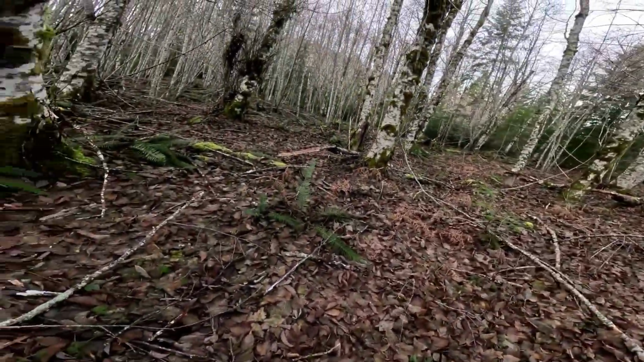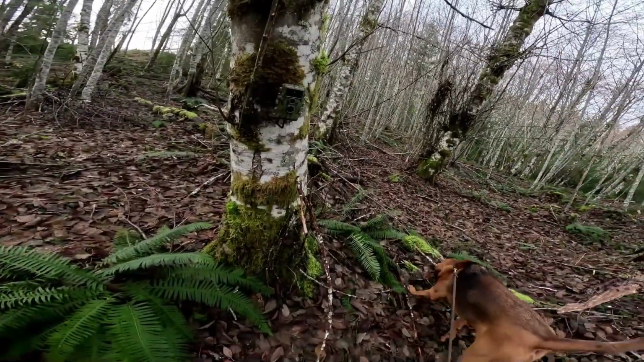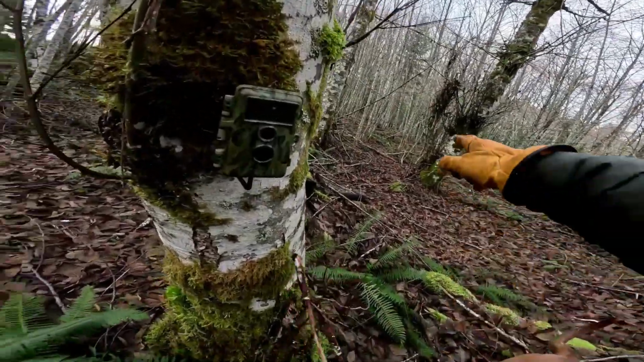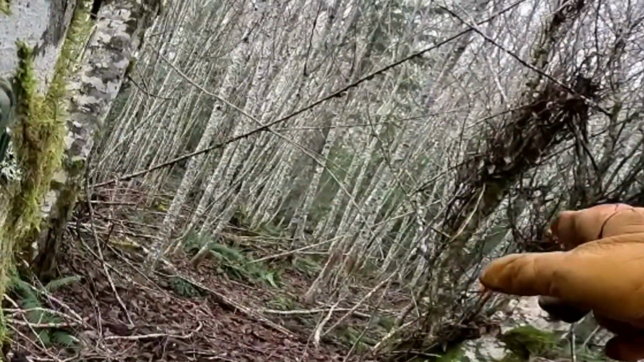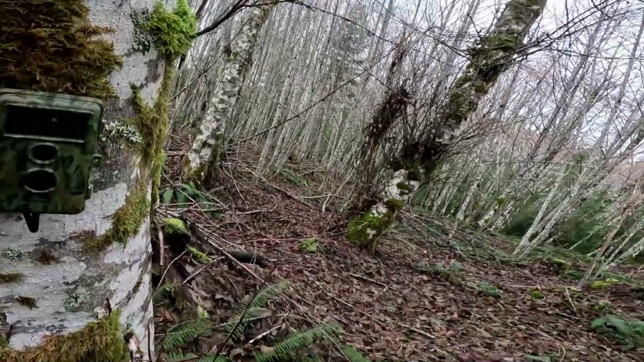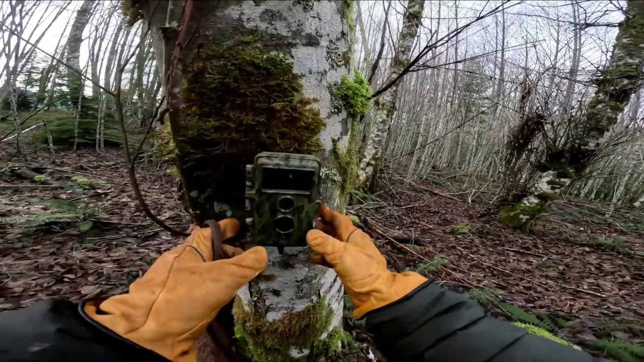And then we set this camera up right here to hopefully capture whoever was doing it. And if you look right straight down there, there's some fresh elk rubs all along there. So, pretty neat area. Anxious to see what's on here.